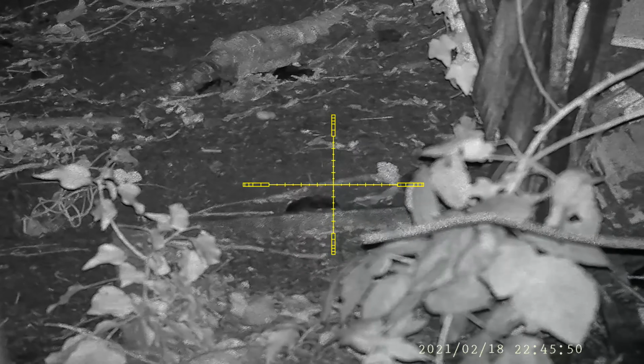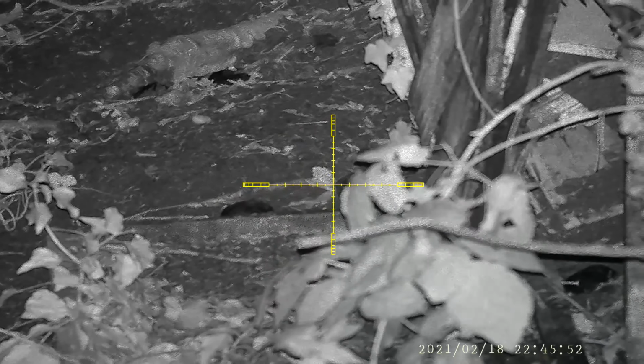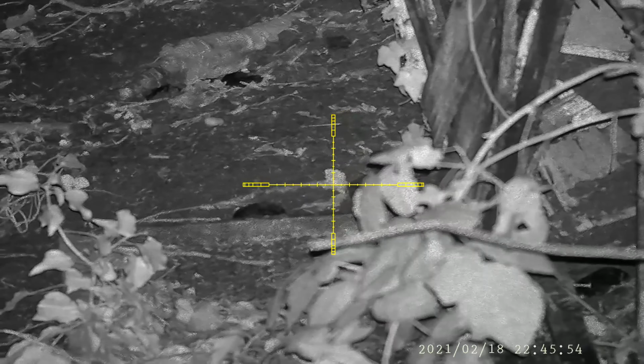I was sure I had got this rat, although it wasn't possible to verify it at the time, but I did find it just around the corner when I came to pick up.